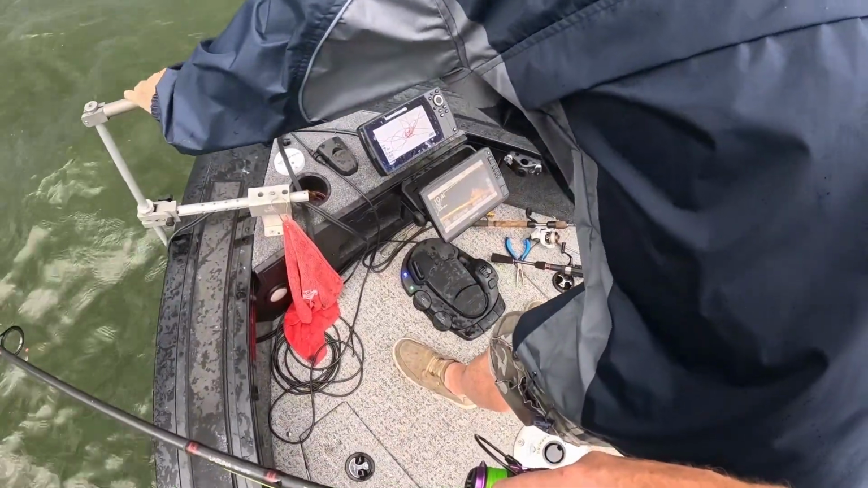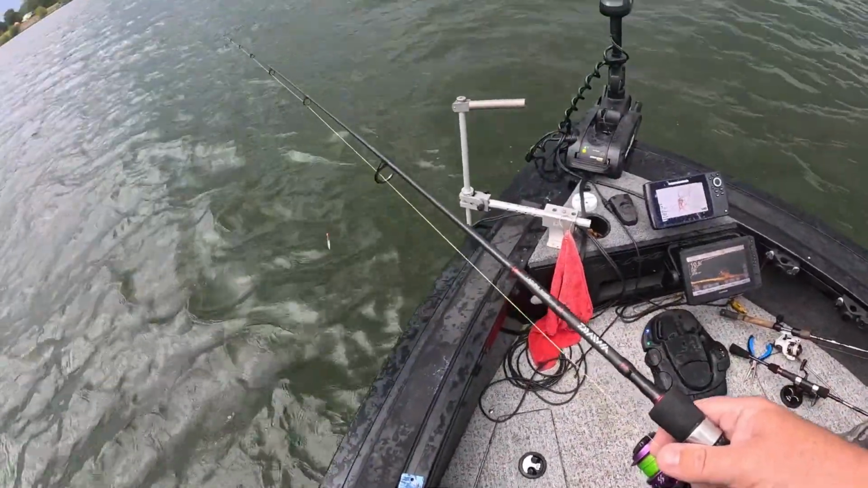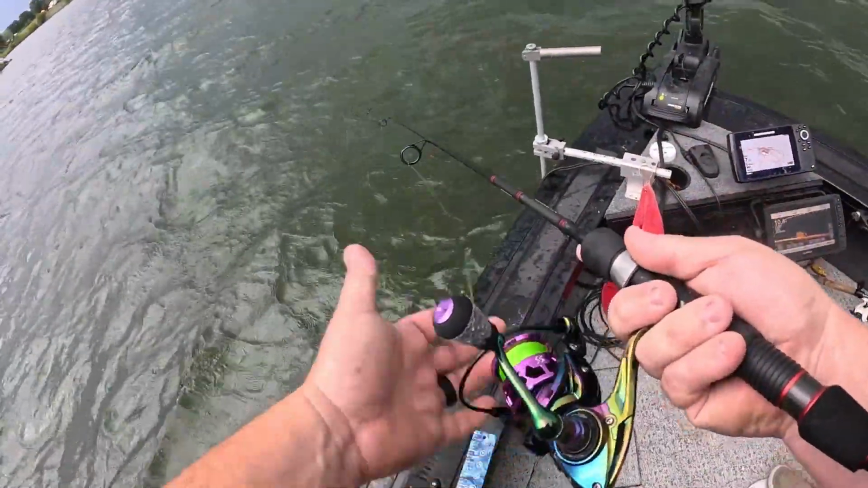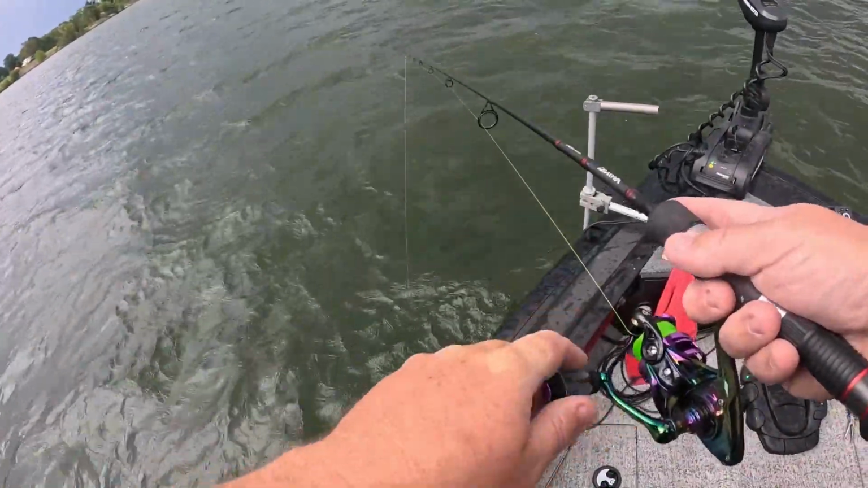Got a little pile of crappies I'm trying to get on top of. Decent signatures, not giants by any means, but there could be a bigger one in there, hidden amongst the refuge. Put it over one more time. Yeah, I think they're a little ways over here, huh? And my jig is being followed quite a bit, and I'm sorry for the wind noise if there is, because it's blowing straight in on me. It's blowing right at us.